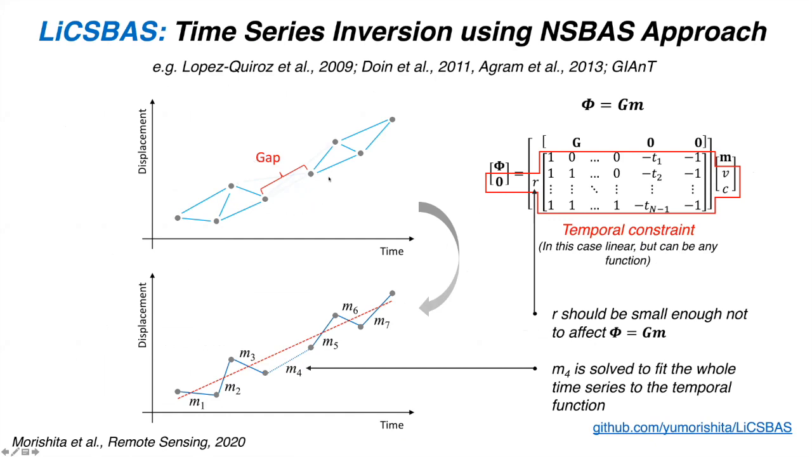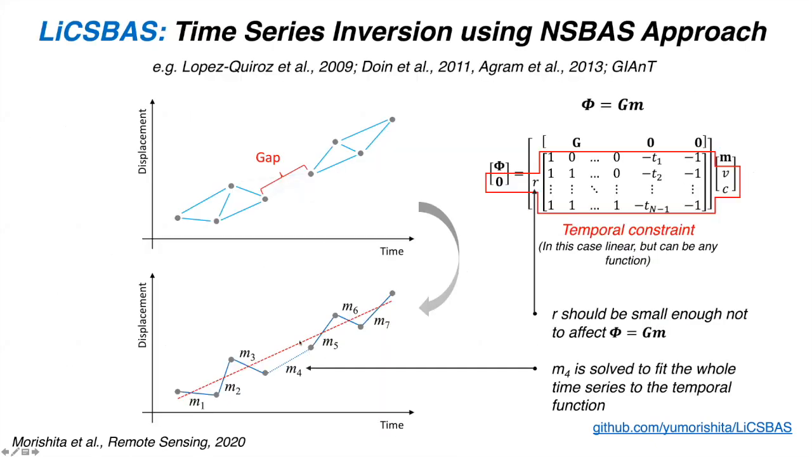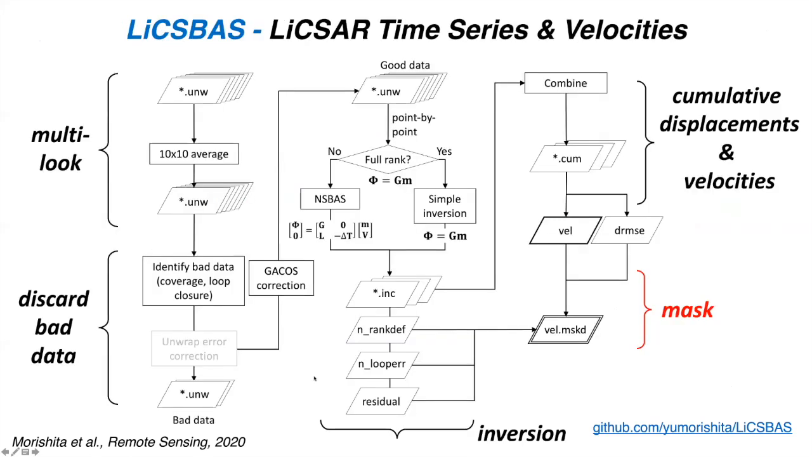the velocity inversion. So here's an example where you have a gap in your network of interferograms, and we can use the NS-BAS approach by assuming that the velocity is linear in time to get a more realistic estimate of the cumulative displacements across where this gap might be. So finally, we do some masking, so you get this nice velocity field, but there is some noise that's still left in that velocity field.